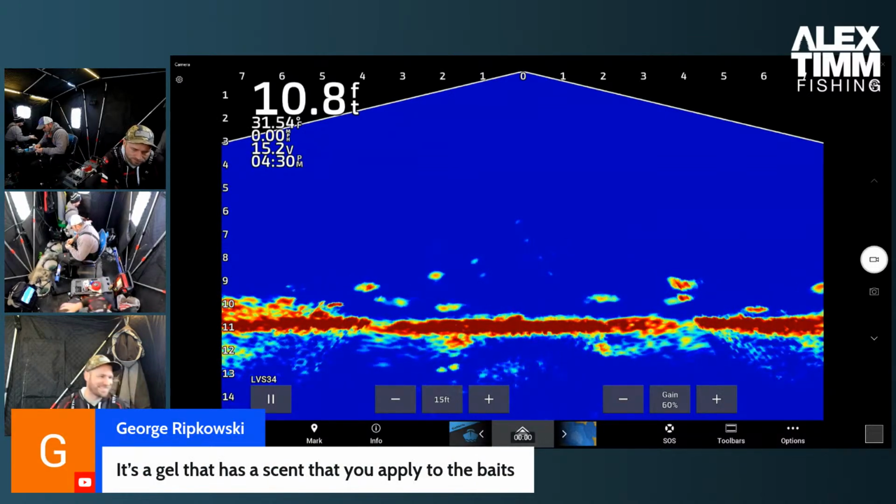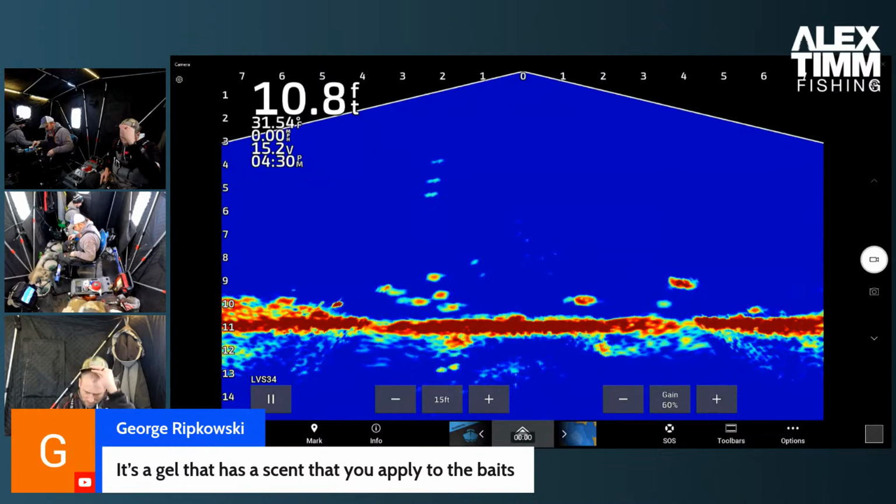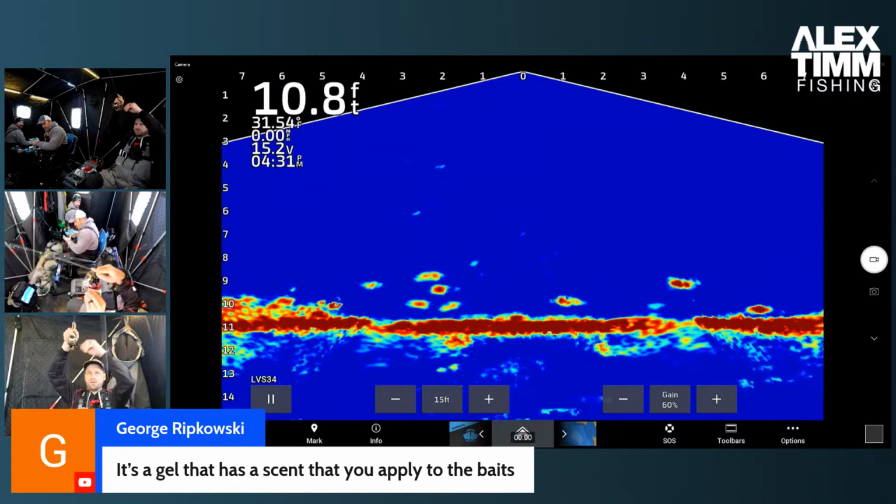It's a gel that has a scent that you apply to the baits. Oh, yeah. That makes sense. It's kind of like the bait, what? Oh, there's one that I know of that I actually have a lot of at home that I'm just blanking on the name of right now.